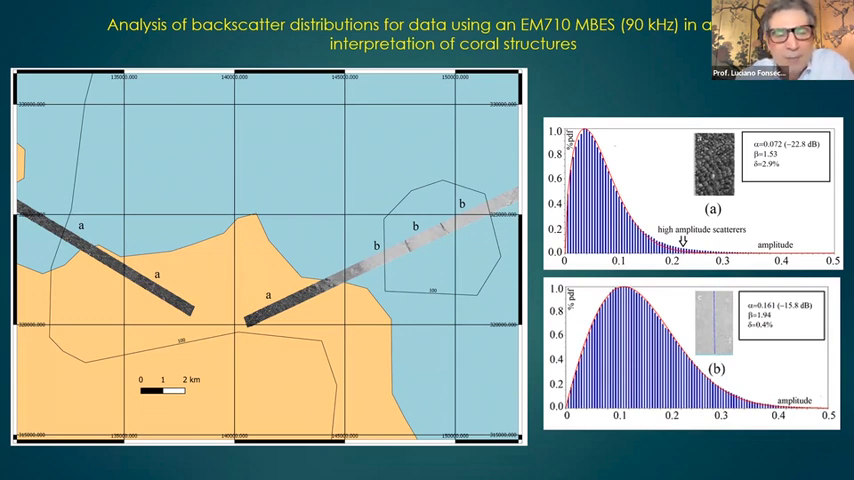I got the histogram here of the A area. What do I mean, get the histogram? I get all the samples that came from area A, regardless of angle, ping, beam, I put all the samples there from snippets and made a histogram. So I have this histogram A here. Then I take the samples from B and I get the second histogram. So I can see a difference in the alpha parameter, it's expected: minus 22, low backscatter here, minus 15 there.